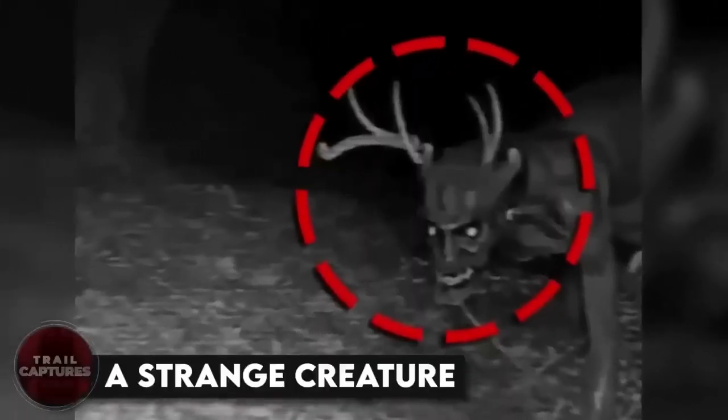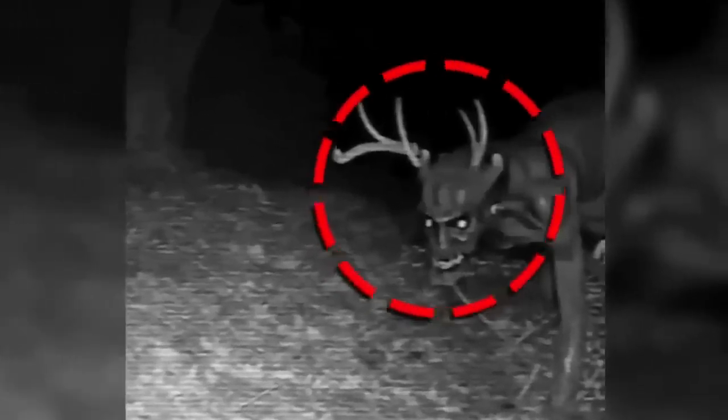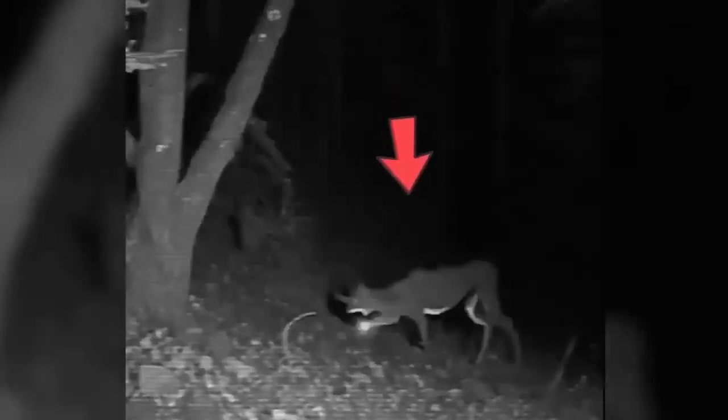A strange creature. This trail cam footage might look very normal to you at first, but wait till it starts getting creepier. See that? See how the deer was about to turn into some kind of a monster? Well, it's been edited with some pretty impressive AI software that makes the deer look like they're transforming into demonic creatures. I just wanted to share it to show how advanced our technology has become. Pretty scary, right?